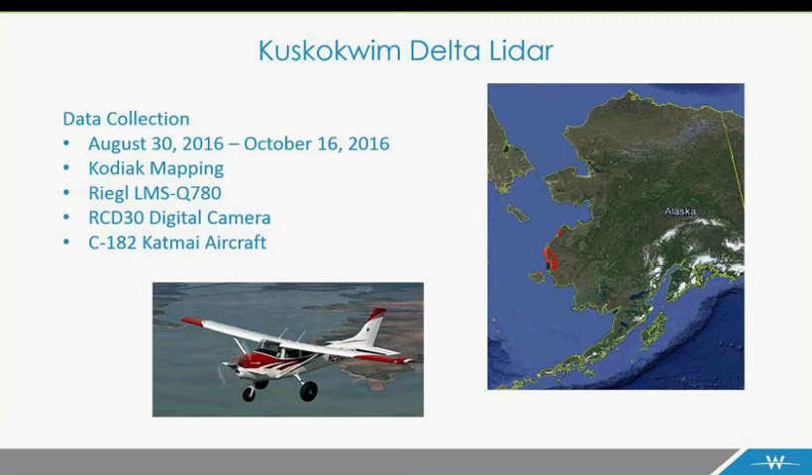So they did get it all done. They flew it with, not that specific aircraft, but that's a picture of the model of the aircraft. It's a C-182 Katmai aircraft. And using a Riegl LMS Q780 LiDAR sensor. And this LiDAR sensor has a rotating polygon mirror, which results in an evenly spaced point and an equally dense laser footprint on the ground.